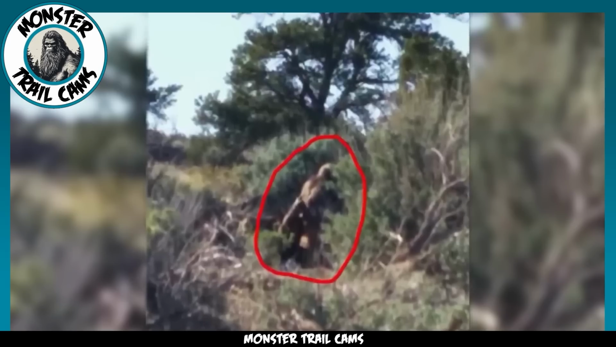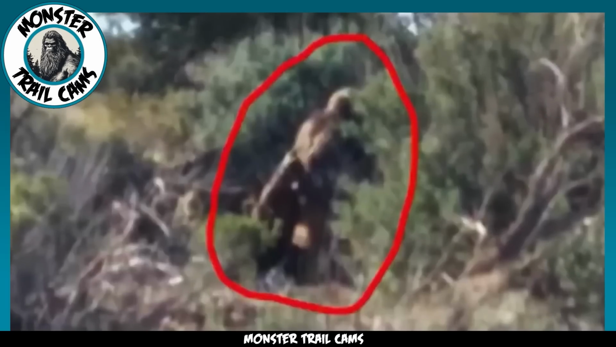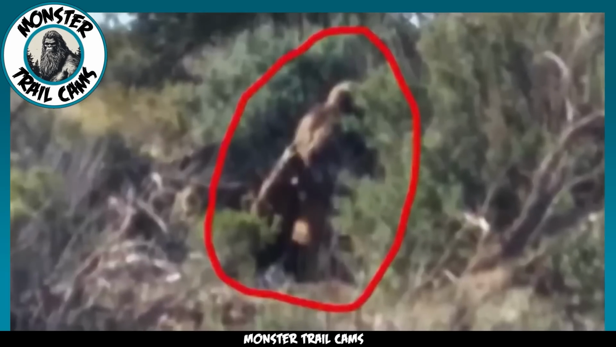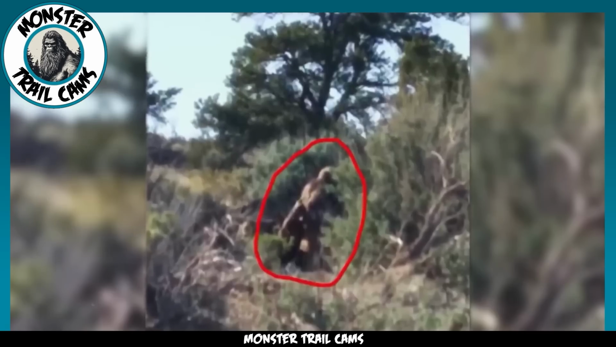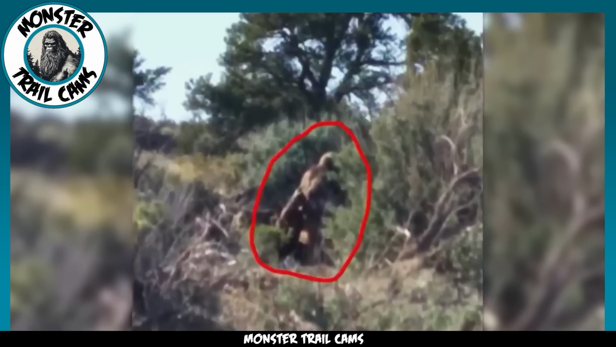Now let us sharpen our focus and examine the creature's right side. Upon closer inspection, there appears to be an object or perhaps even a smaller creature that the primate could be carrying. The contours and texture of this potential object are indistinct, and the resolution of the image does not permit